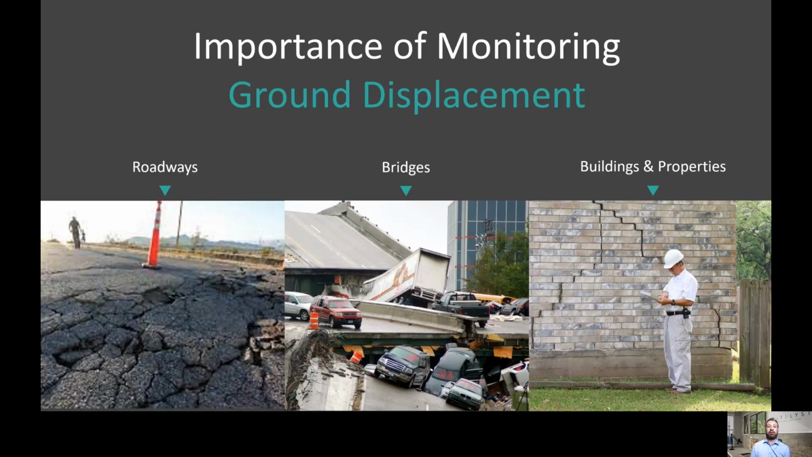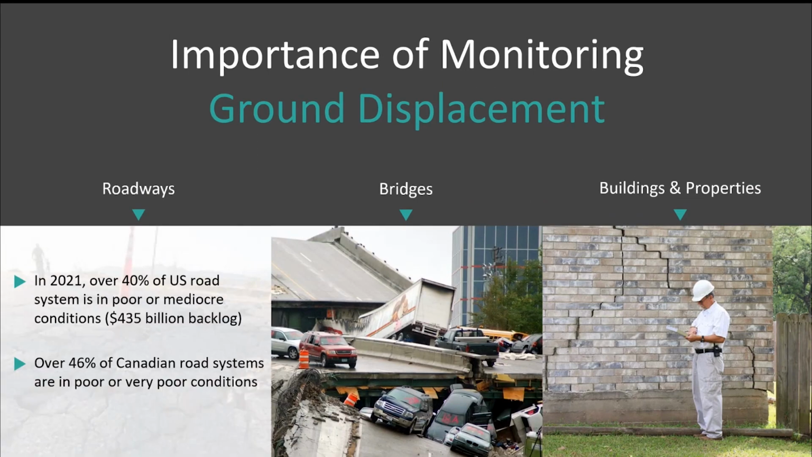Now, the importance of monitoring ground displacement is seen across a variety of different infrastructure and building assets and projects. If we look at roadways, for example, as you can see, subsidence can cause potholes, significant damage, cracks, and basically accelerate the need for repairs. Just looking at the United States alone, over 40% of the US road systems are in poor or mediocre condition. This is a $435 billion backlog.